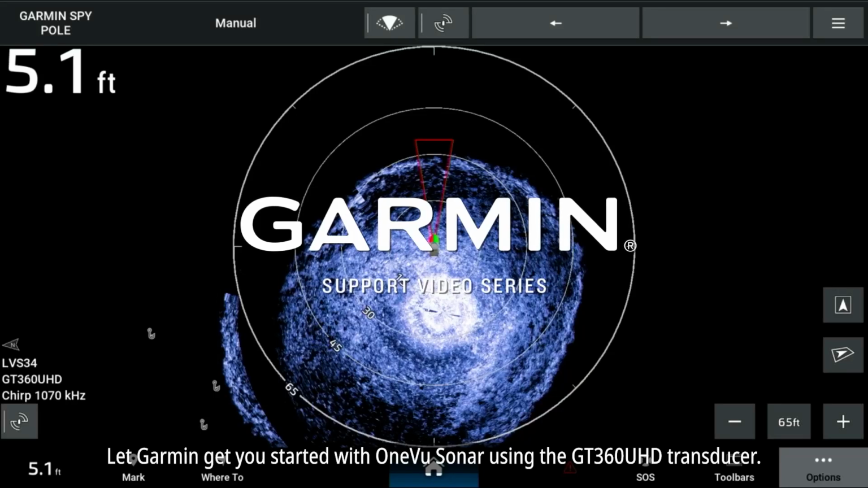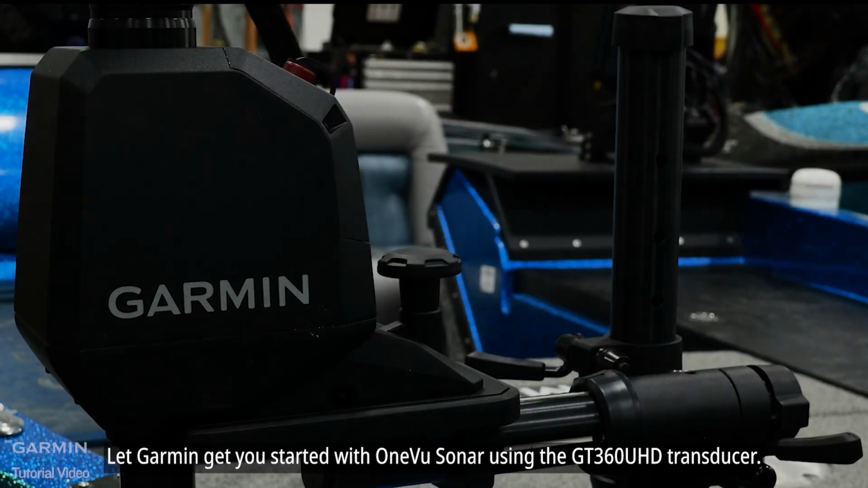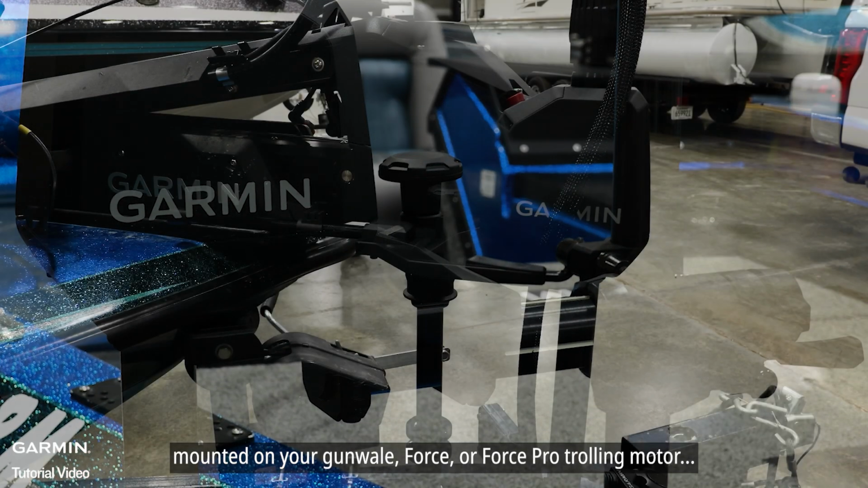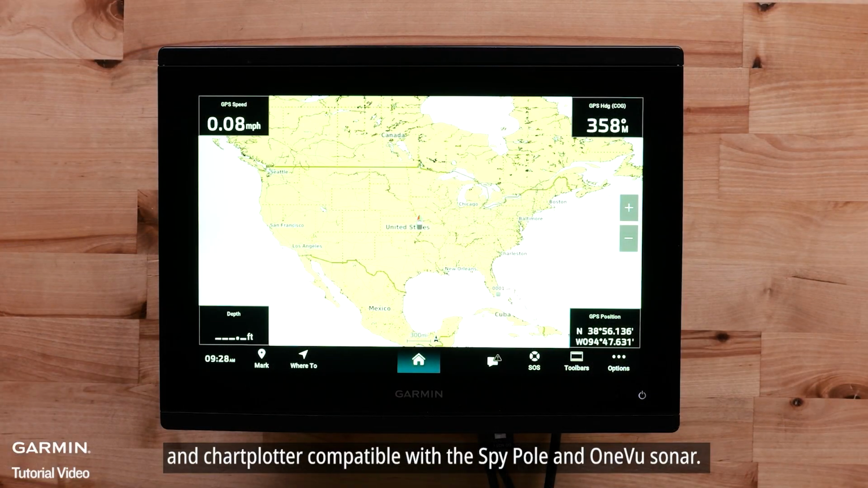Let Garmin get you started with OneVu Sonar using the GT360UHD transducer. For this process, you'll need the Garmin Spy Pole and GT360 transducer mounted to your gunnel, Force, or Force Pro trolling motor, and a chart plotter compatible with the Spy Pole and OneVu Sonar.